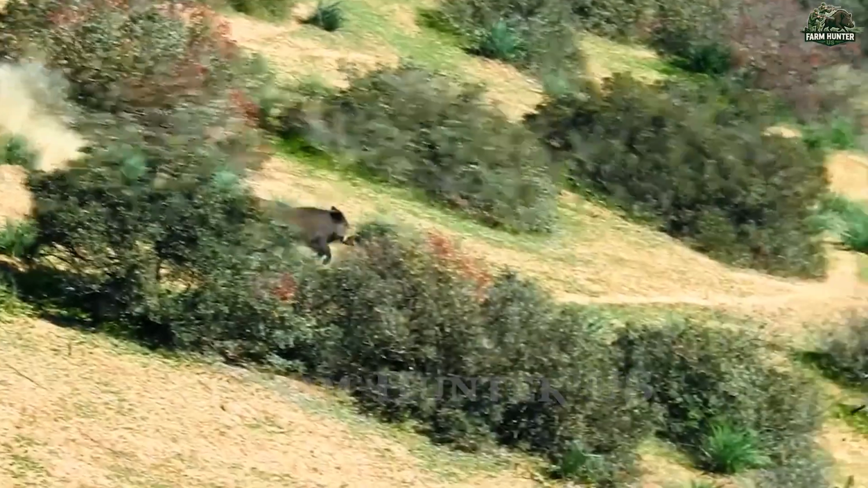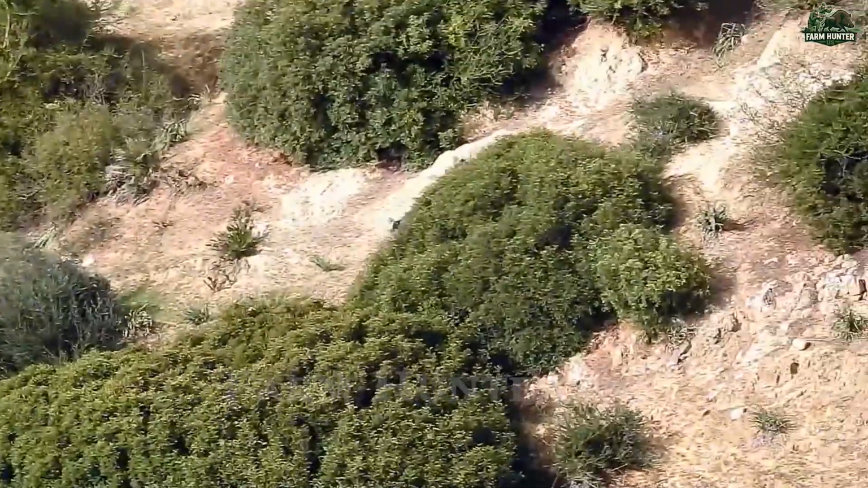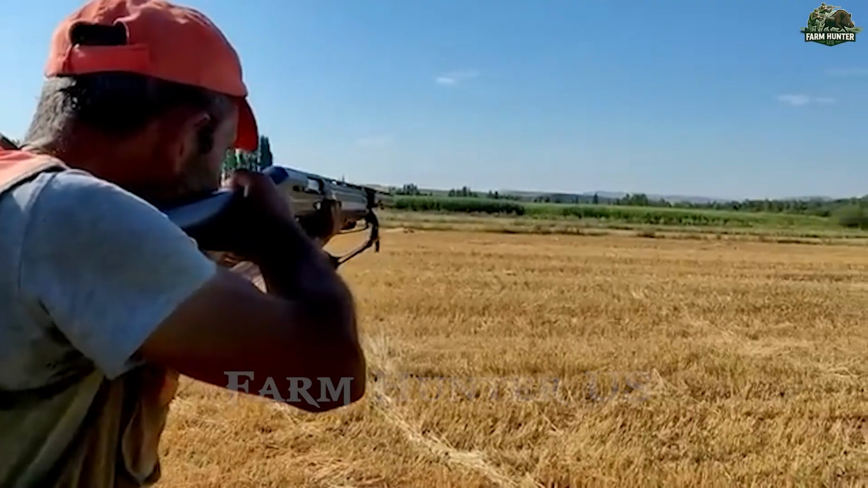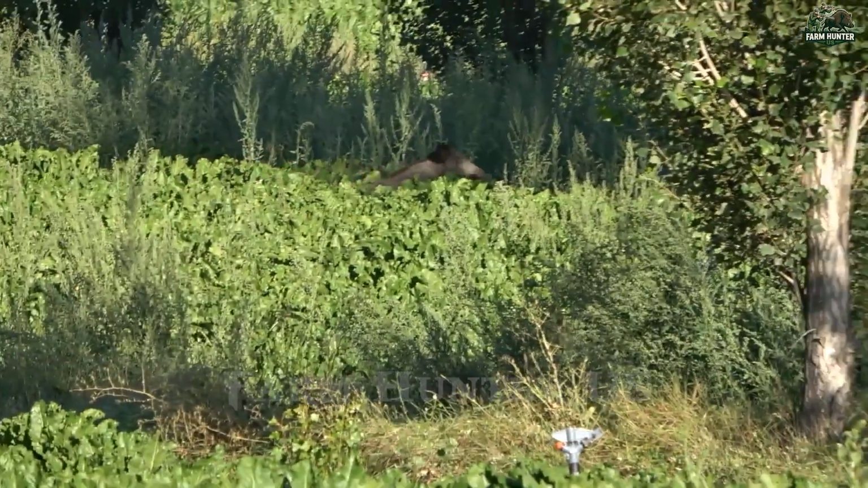Not far from Alicia's location, I waited patiently in a pre-built hunting blind, camouflaged against the brush. The air was still, but I could hear faint grunts and rustling. Peering through the scope, I spotted a group of wild pigs distracted by the bait we'd laid.